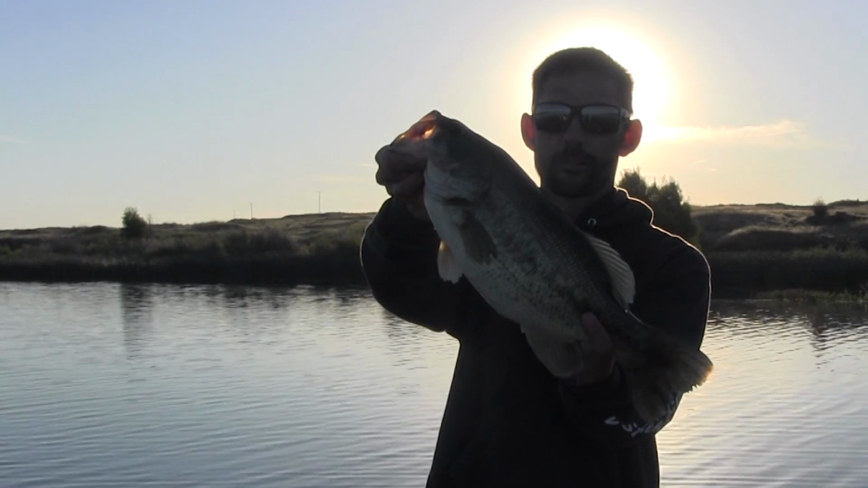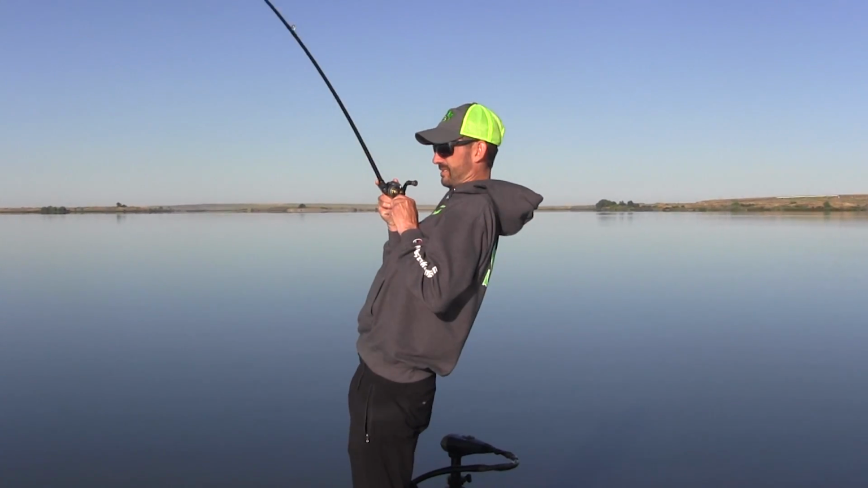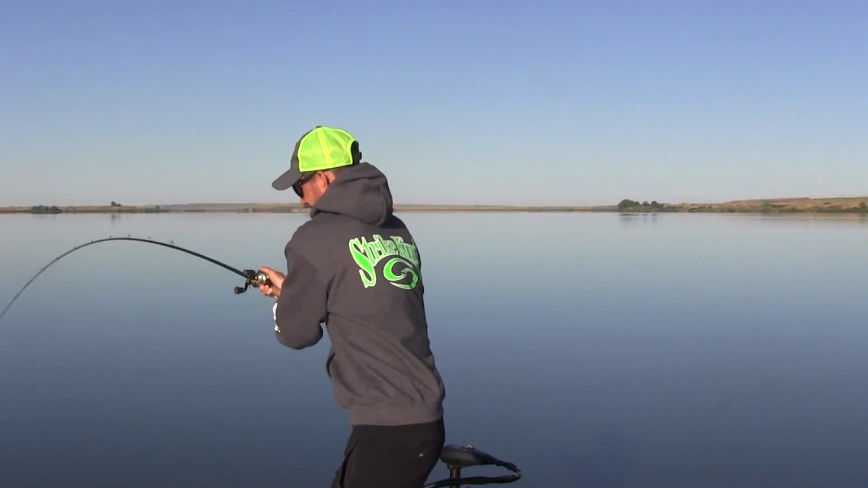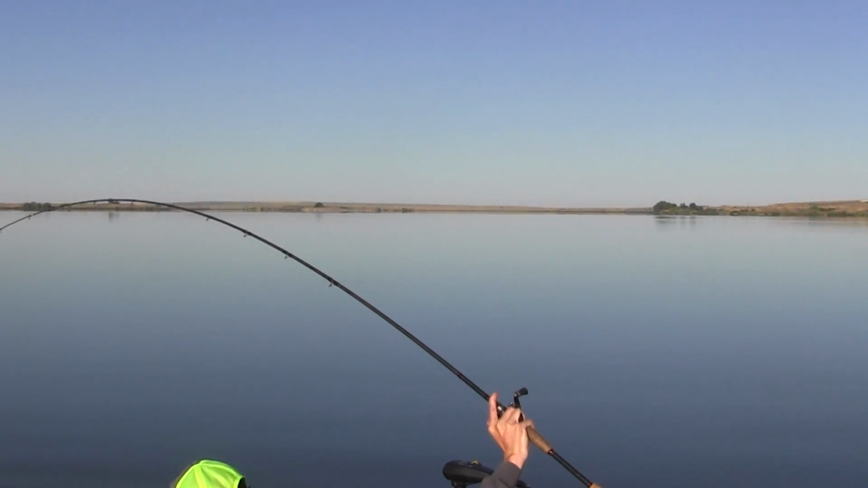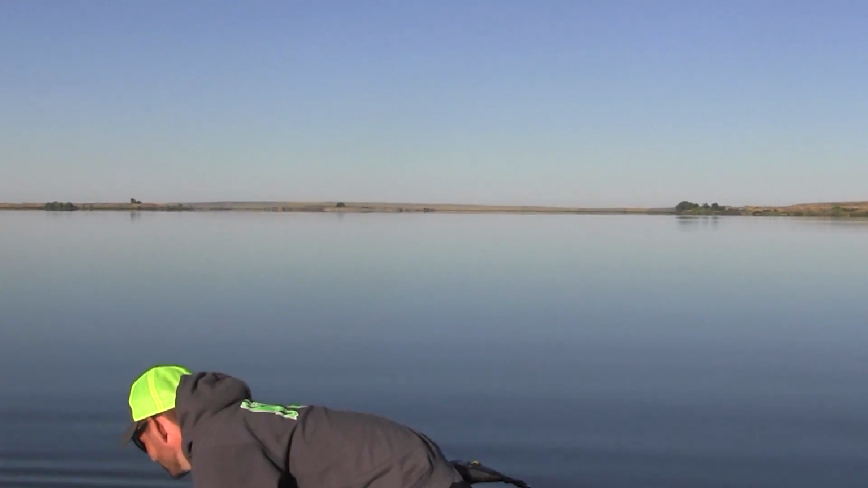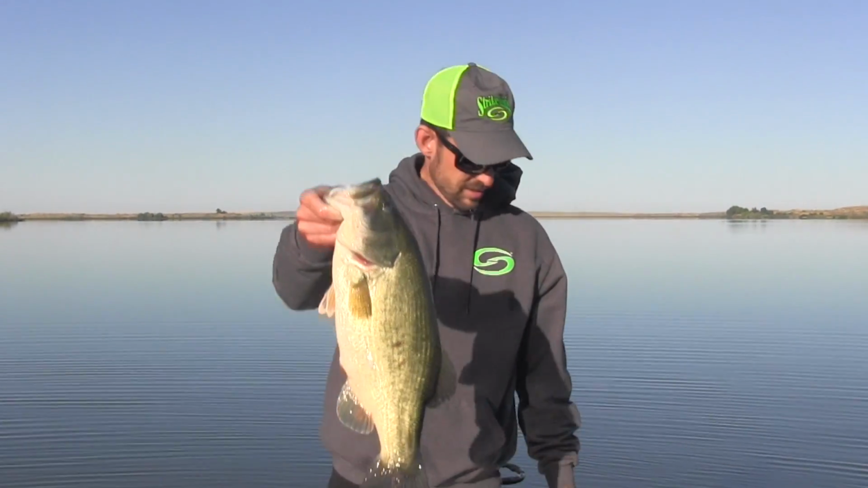So good, 4. Another solid fish. This one's 5'2".